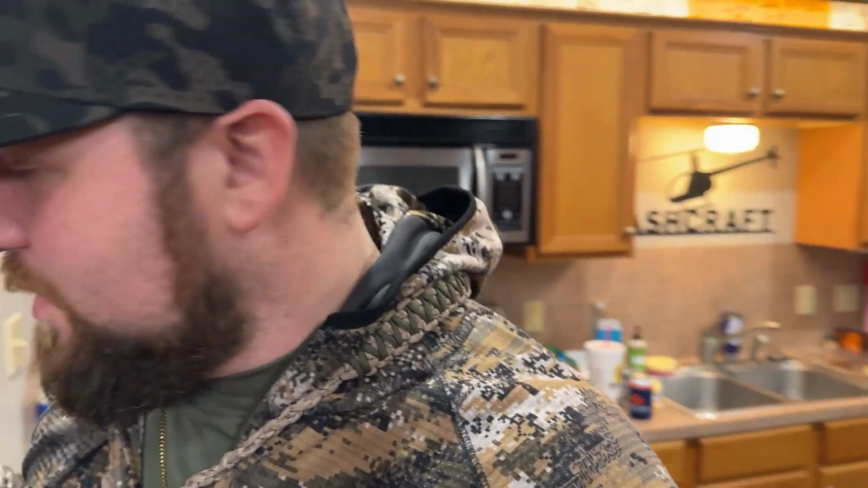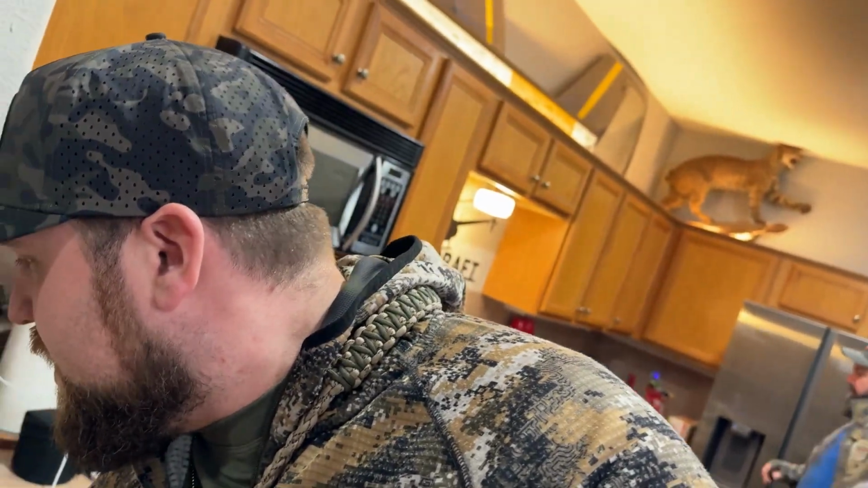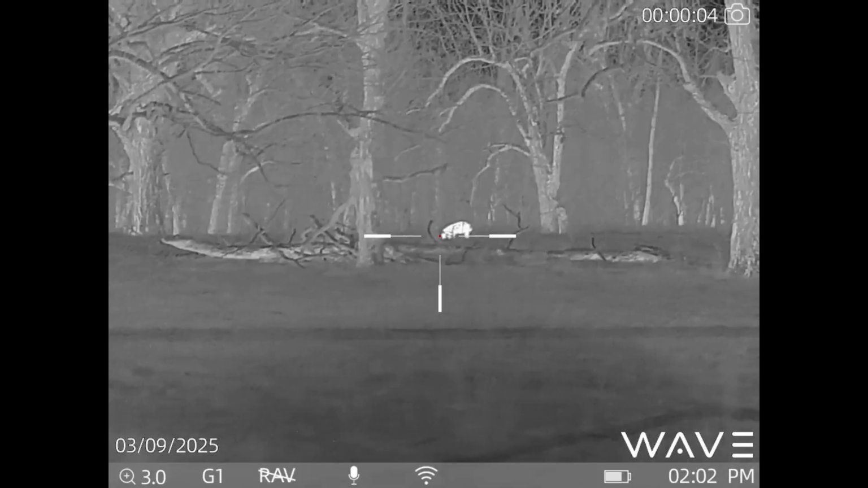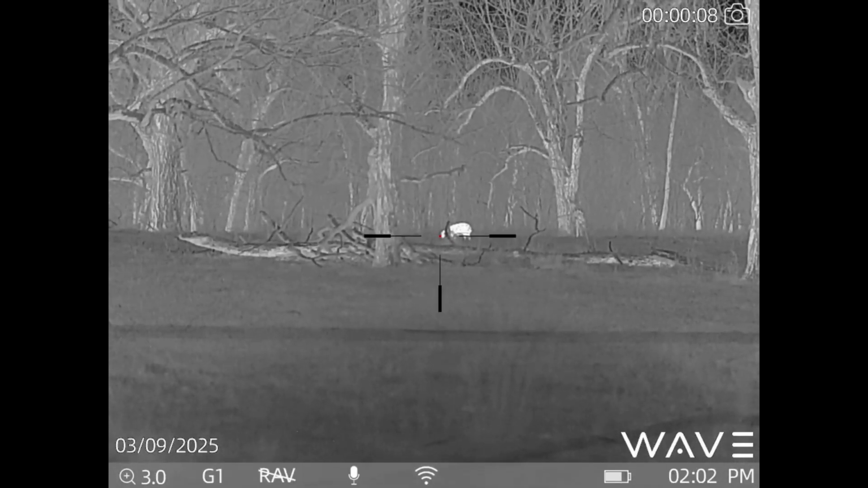So we'll see, guys. Stay with us, and hopefully we get some coyotes down soon. Maybe a bobcat too. I guess they have a resident bobcat that's been living around that he thinks is pretty big. So that'd be cool also. No coyotes, guys. The wind was horrendous, but we did decide to go out and try to get a few more pigs, so here's where we're at.